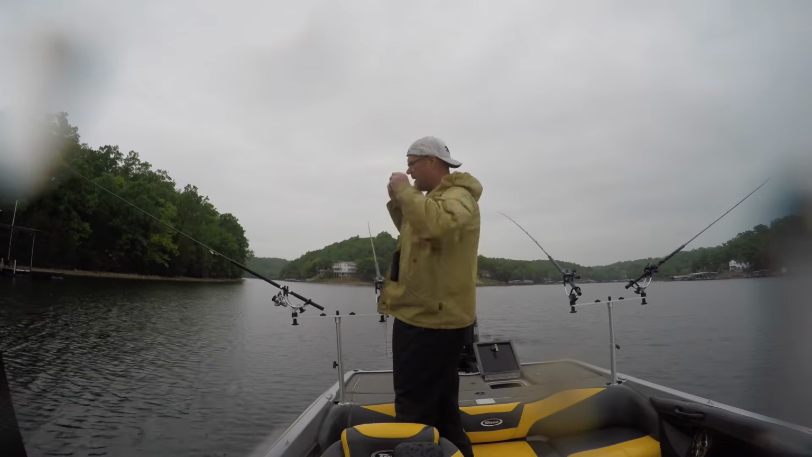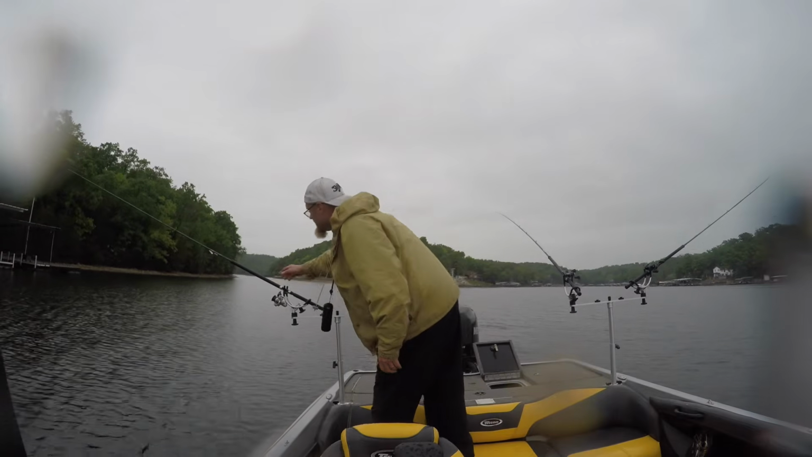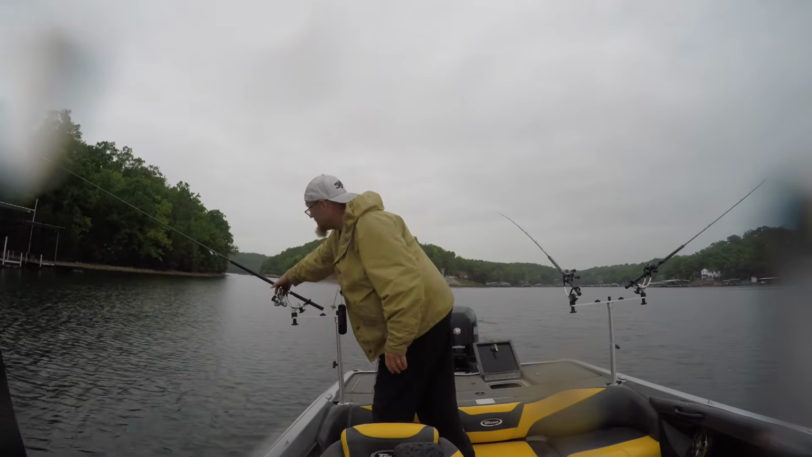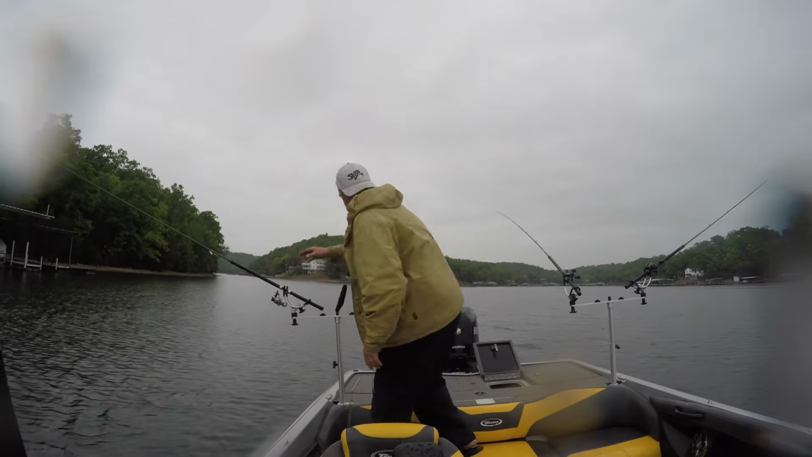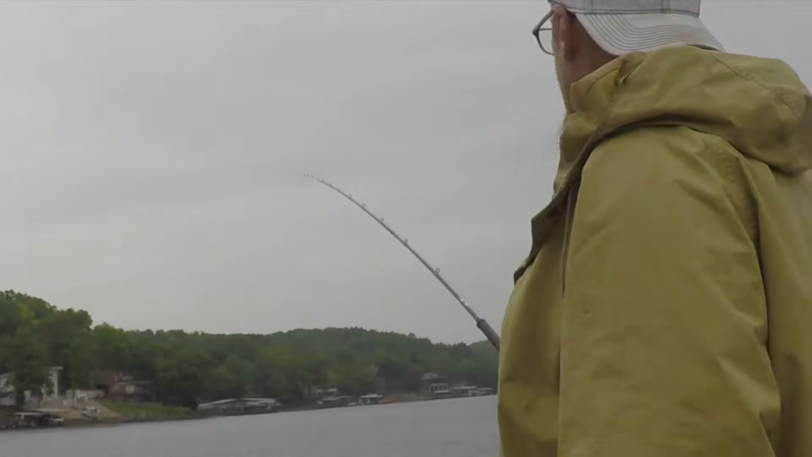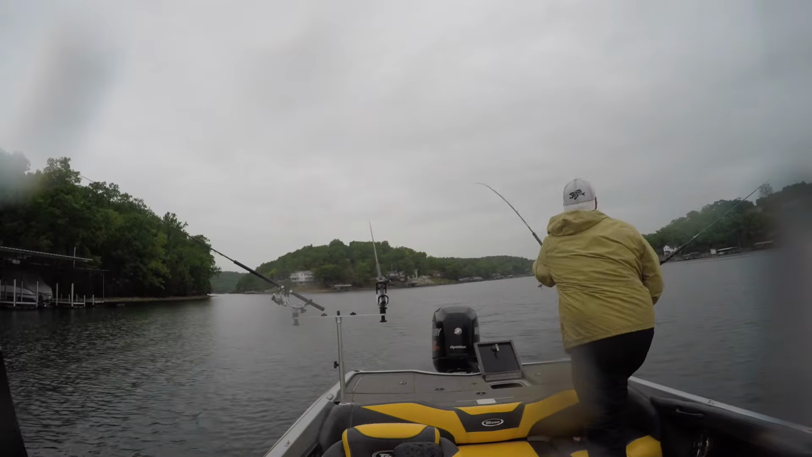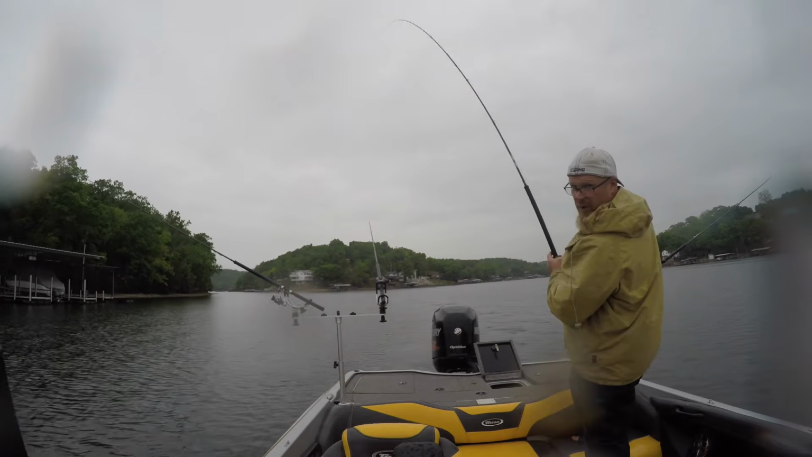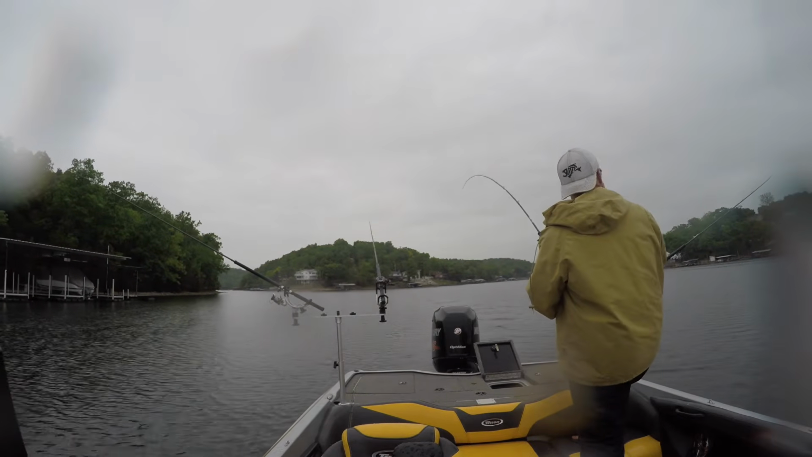So I use braid, and I like it because I think what it does is it vibrates the tip of these rods. And what I'm seeing is, I'm gonna show you guys here. This rod here isn't vibrating, so I think I might have a fish. And when I bring it in and I pull it, I don't feel the vibration of that crankbait.